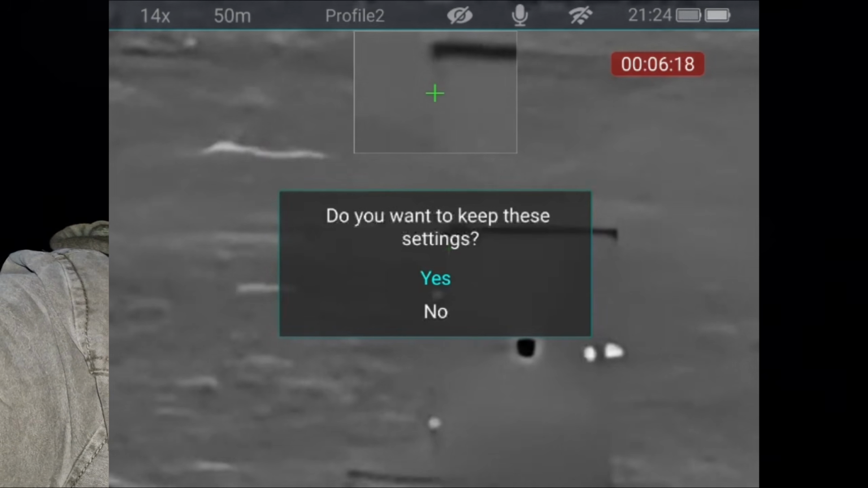And this is where the problem lied. Now, it's got something to do with sensor size, how many sensors are in the device, to the pixel size in the display. But because it is a lower sensor device, those finer adjustments under magnification don't work.